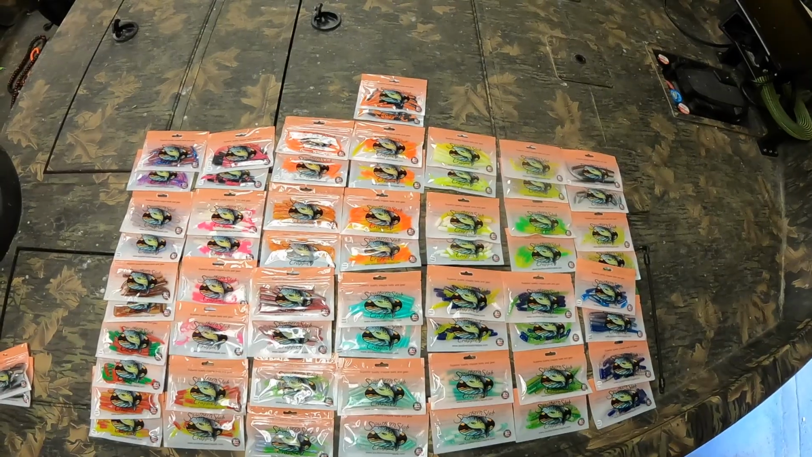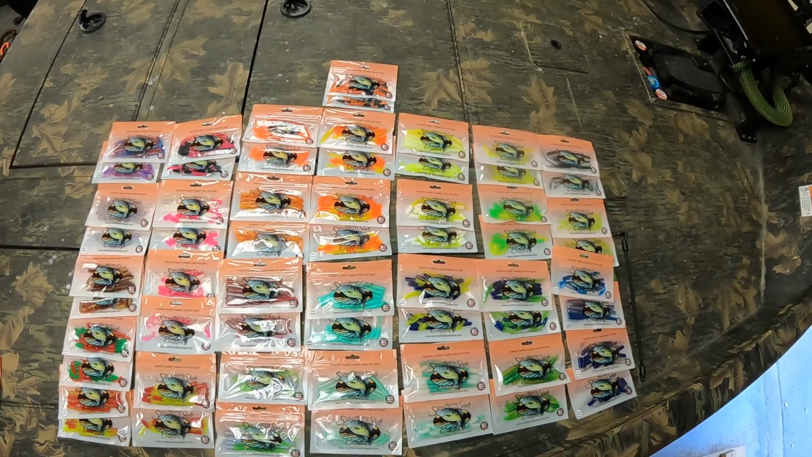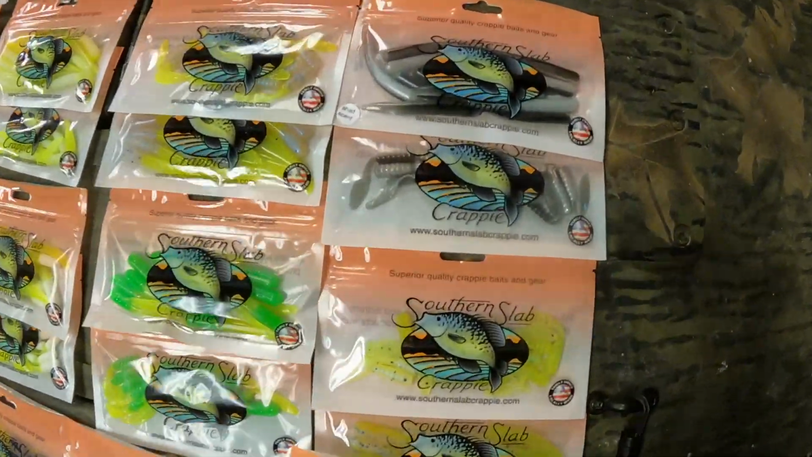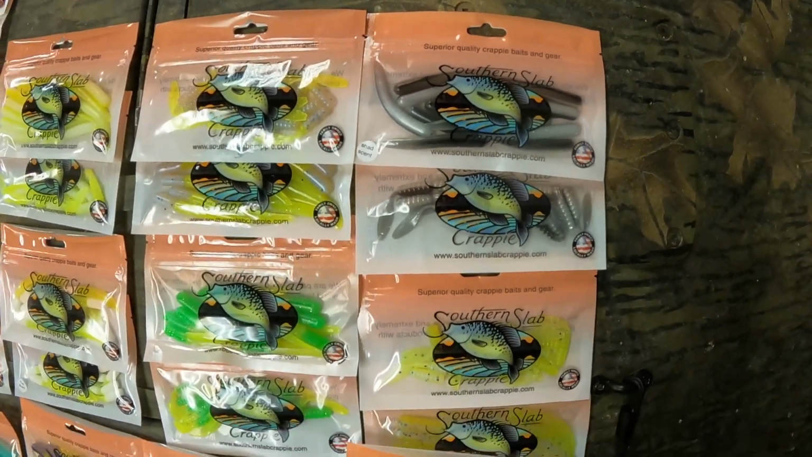And I'm gonna take some pictures. I'll be posting the pictures of this, but that is super cool. Let's see if we can do kind of a close up of all of it there.